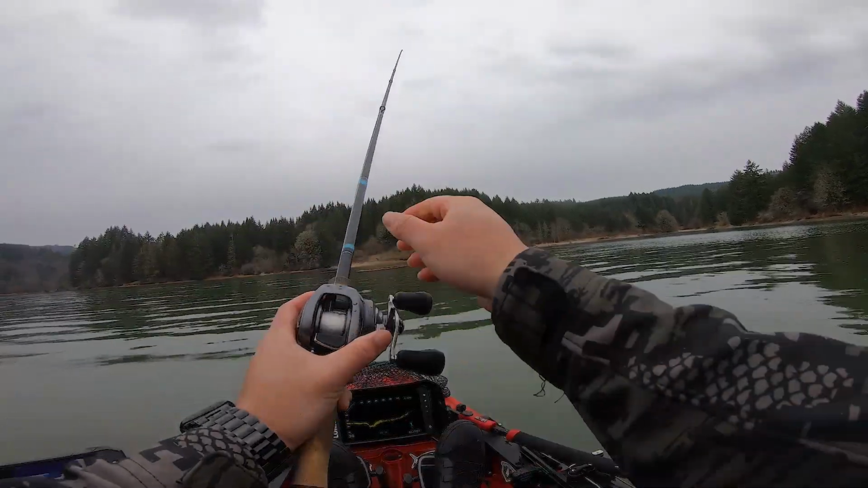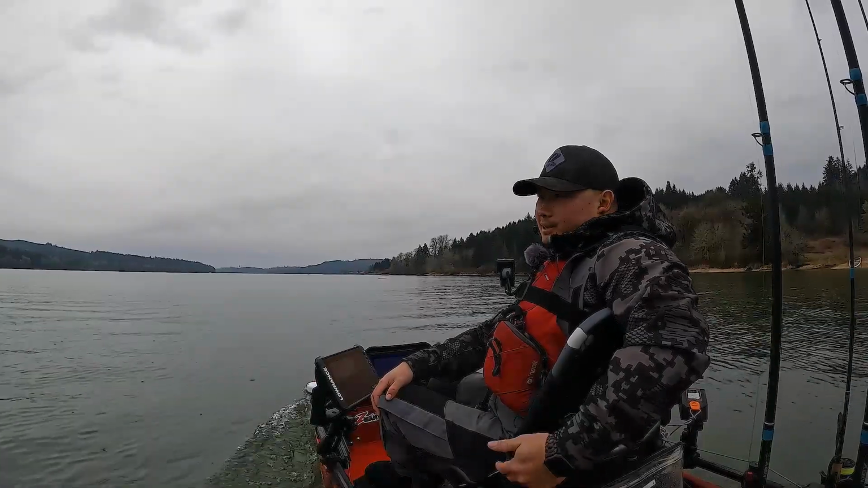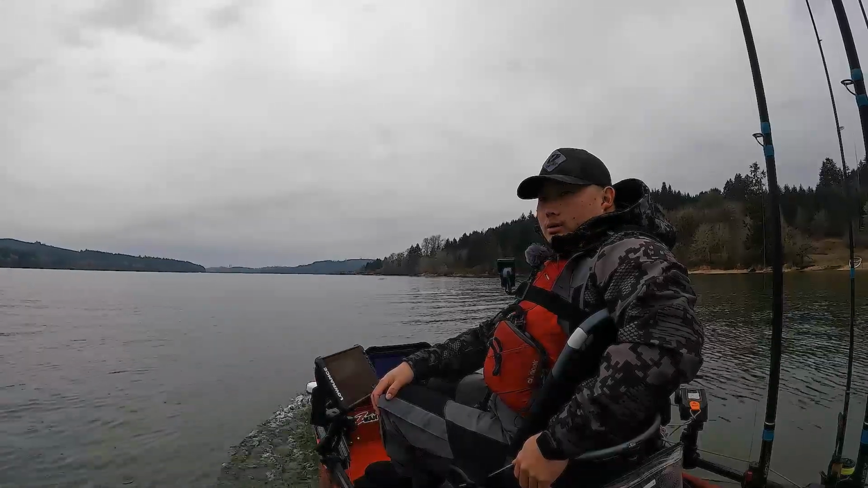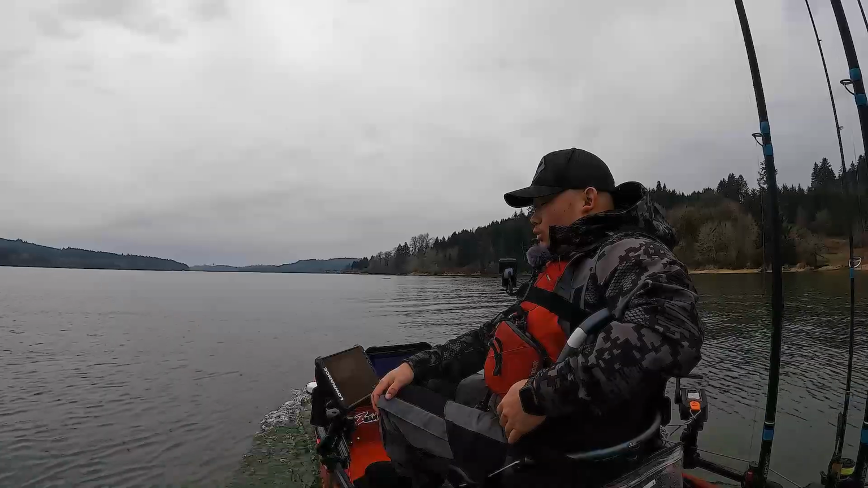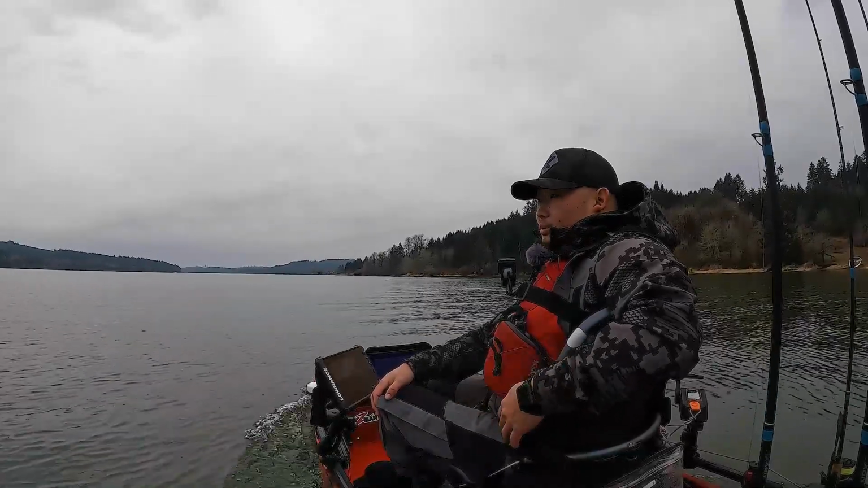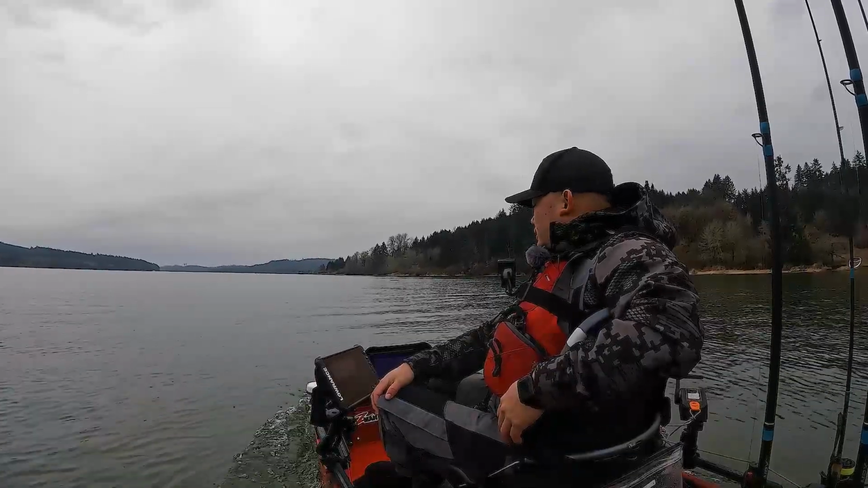Well, y'all, I think we're gonna call it for today. Not a bad day. 3 fish. I mean, it's still cold. Water temp is warming up a little bit, but I think, with just only a couple days of warm weather, I don't think it's enough.